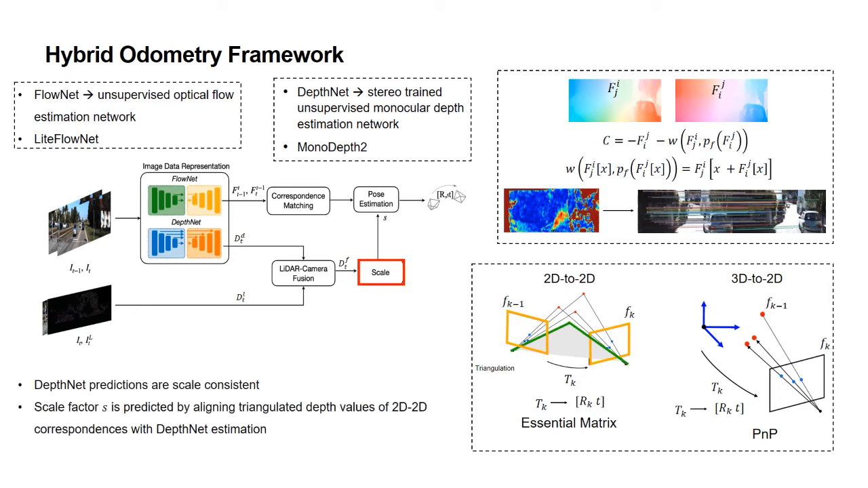Scale factor S in 2D-to-2D pose estimation is predicted by aligning the triangulated depth with the fused depth map estimation. Predictions of the depth net are scale consistent, and this is improved by fusion.